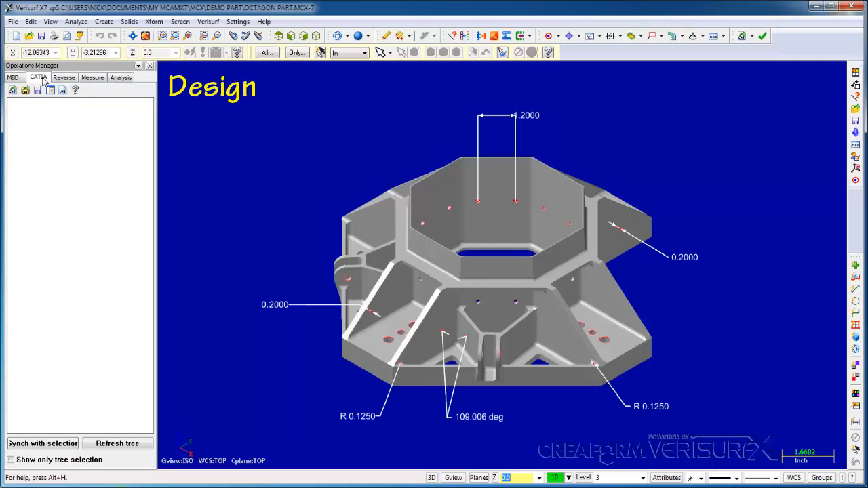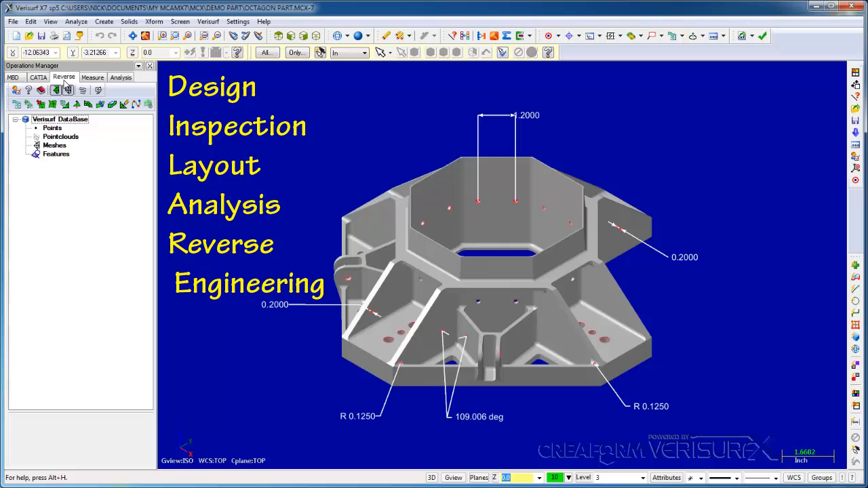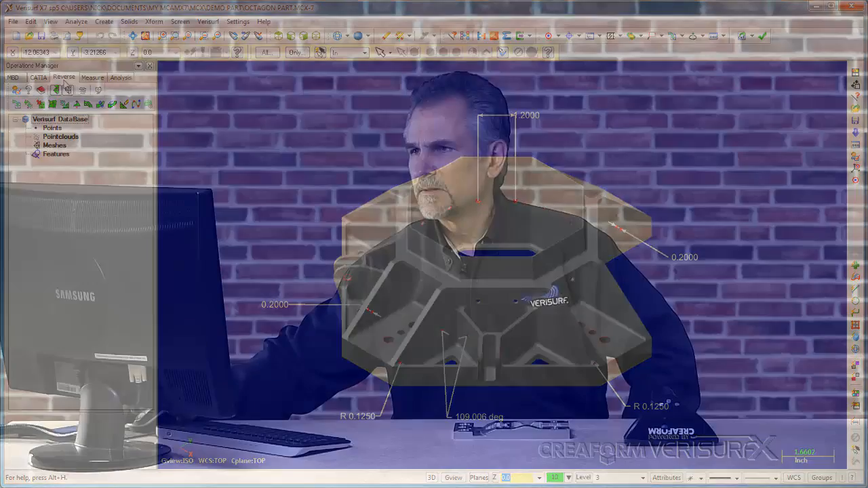Verisurf integrates design, inspection, layout, analysis, and reverse engineering all into a single application. Finally, Verisurf is designed for both model and print-based workflows. I'll continue by loading a model of our demo part.